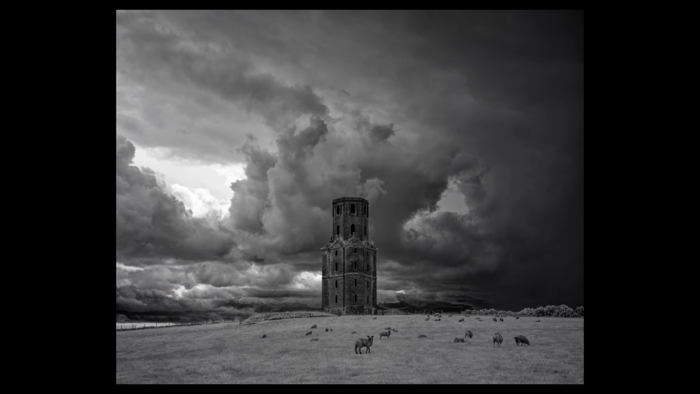Right, so I hope you enjoyed those images. I absolutely love that last image that I just showed, the Horton Tower image. I just really rushed up the hill when I saw that big cloud moving over the frame, and I knew that I wanted to have that centre in the picture.